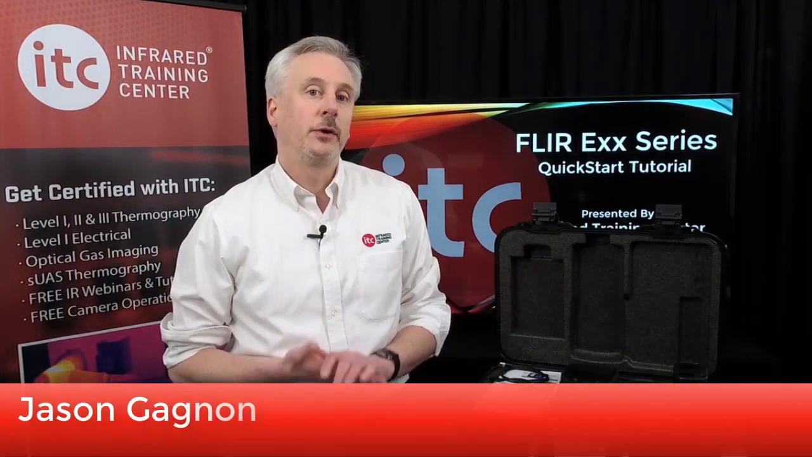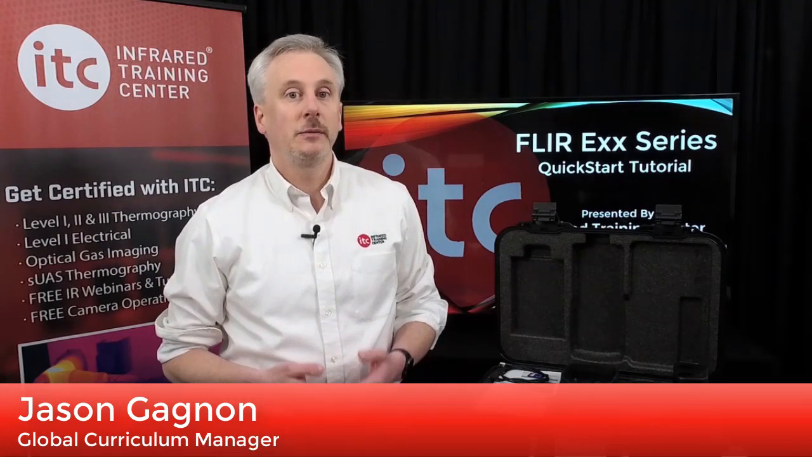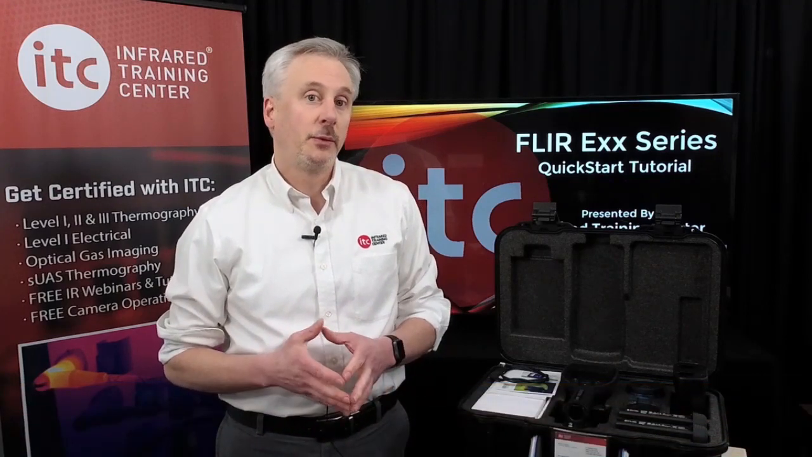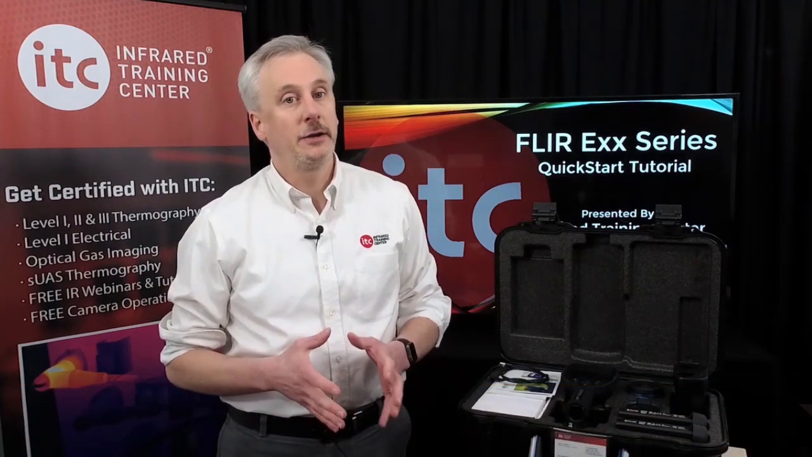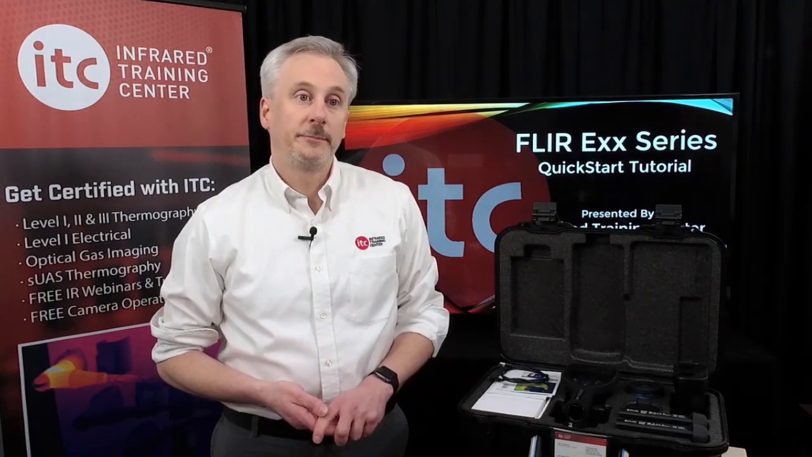Included with the camera are all the essential components and accessories required to get you up and running with your new thermal imager as quickly as possible. This segment will orient you with the basics of unpacking your camera, including an overview of battery charging, what accessories are in the case, plus how to register your camera online.